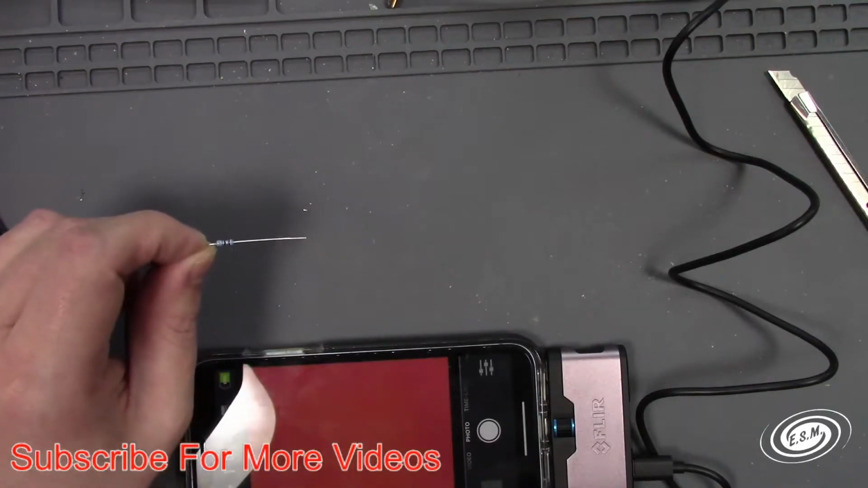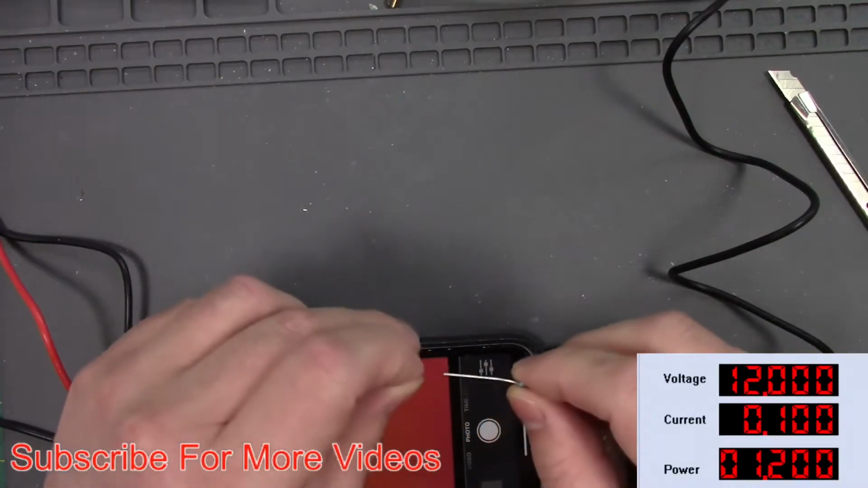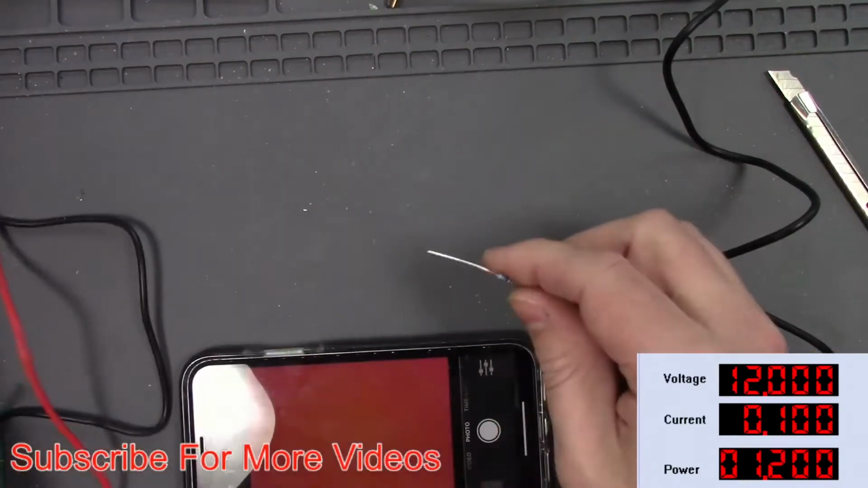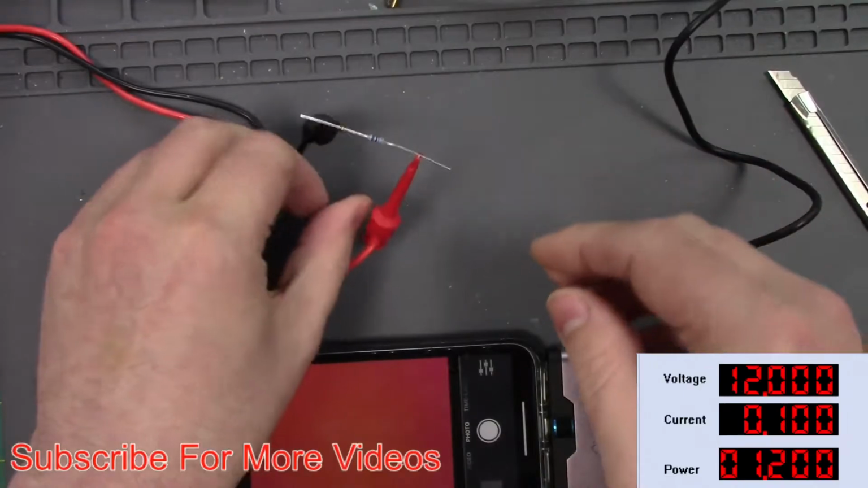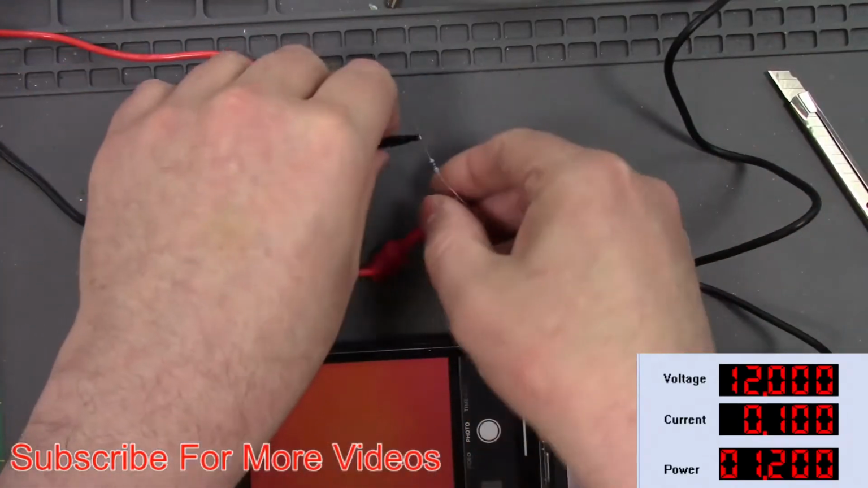So does power work? Yes, power's working. Okay, well, unfortunately I'm on channel 2. That worked out. So I have a 47 ohm resistor. I'm going to hook it up directly across my power supply. I'm going to sit it right there.